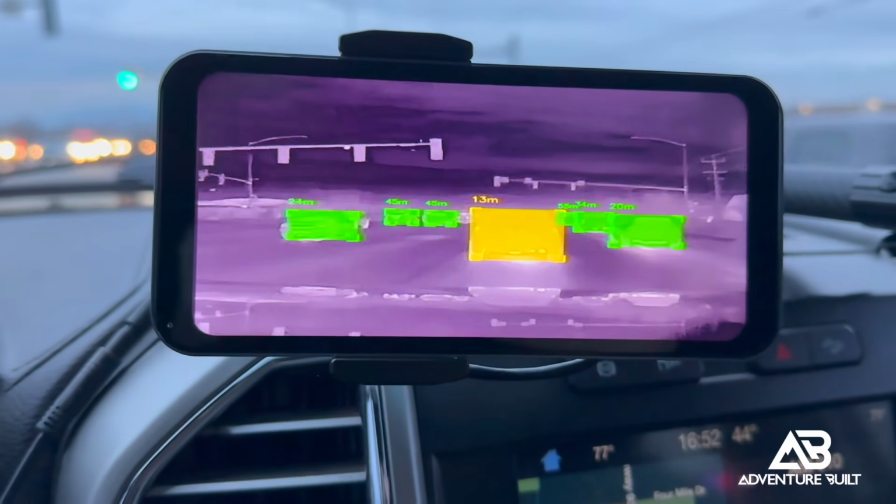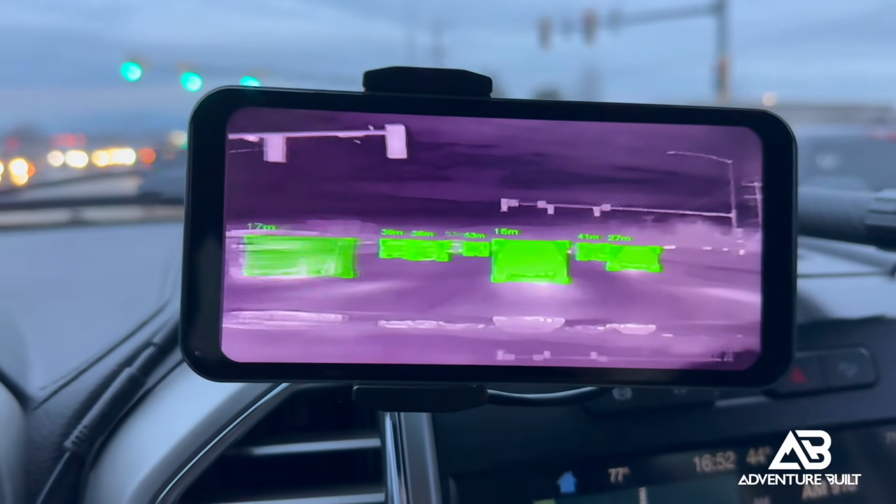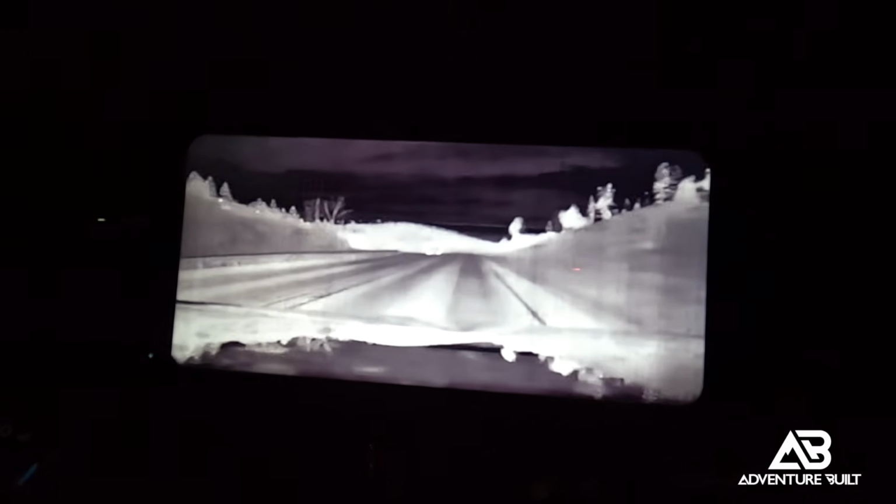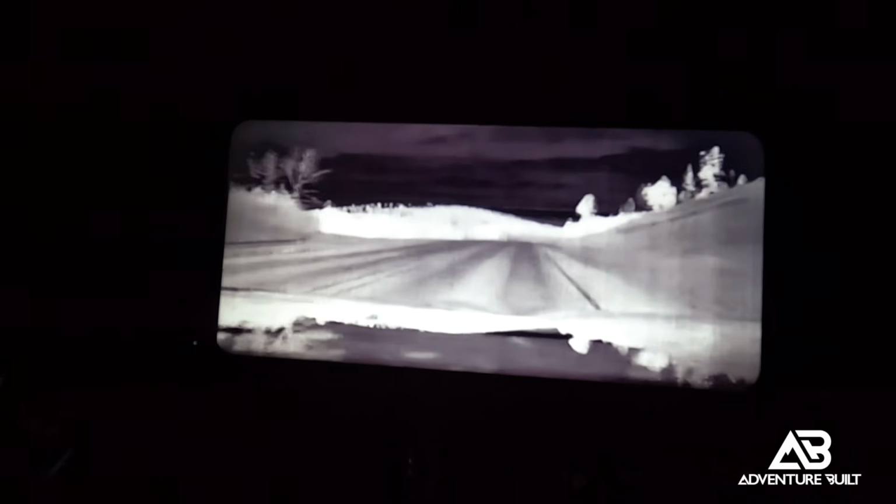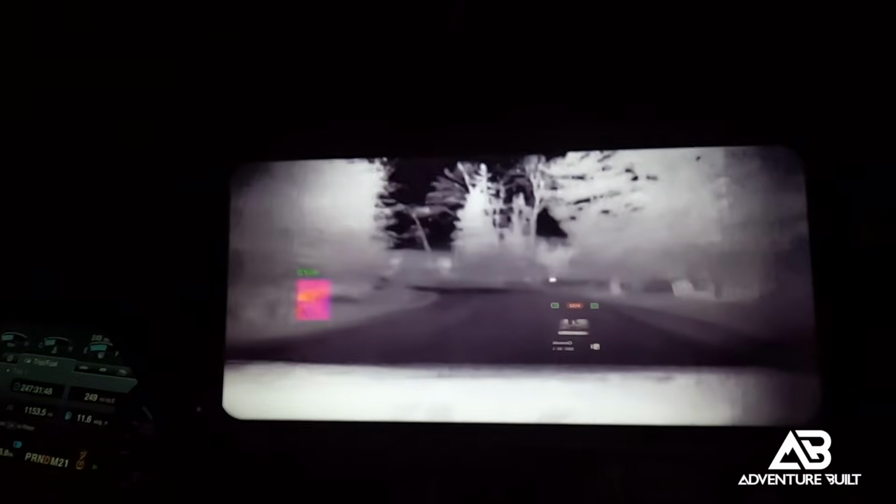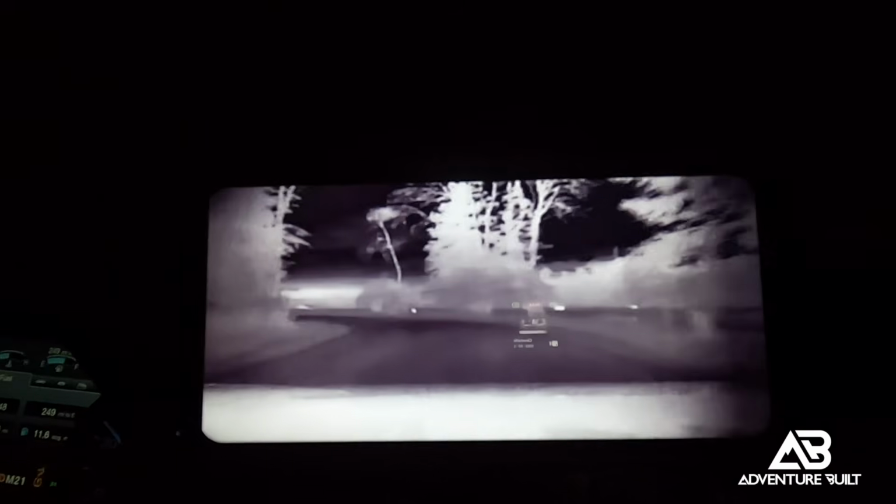It's just a really good safety feature that actually is added into a lot of factory cars now, just like the Tesla. Time for some real world testing. I want to take this out at dusk and then the pitch black and kind of see what animals are on the sides of the roads and just kind of see how much advanced warning it will give us to be able to avoid those animals if they were to cross the road.